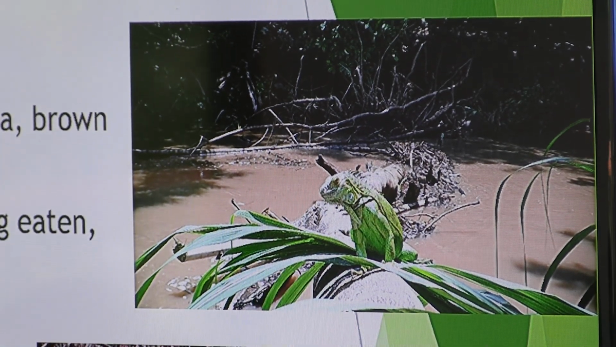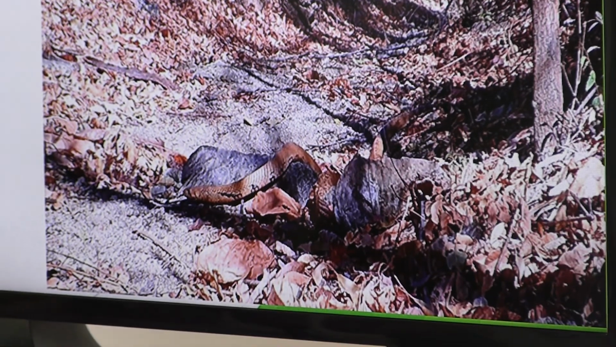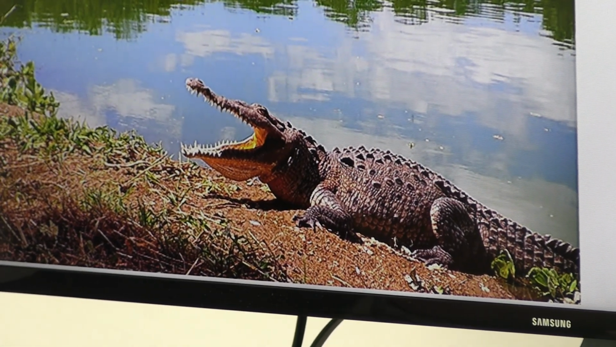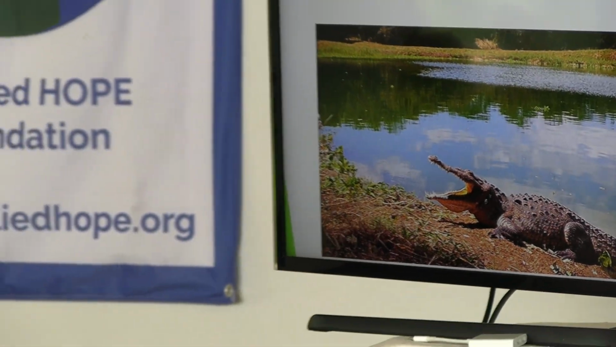And crocodiles. When I'm in the right spot, I love setting up cameras to capture videos of crocodiles. They ever mess with your cameras? Crocodile? I had a crocodile bite my camera. I should have put that in the compilation. I had a video of it coming up and biting my camera. It was amazing. It's a missed opportunity.